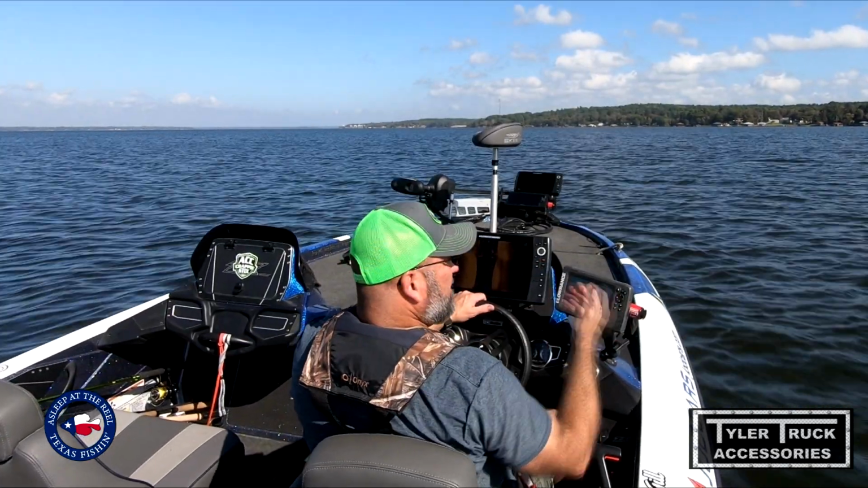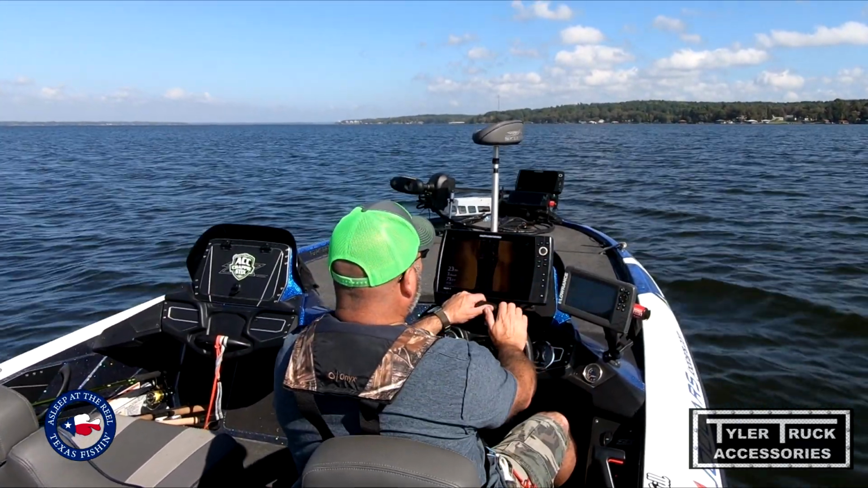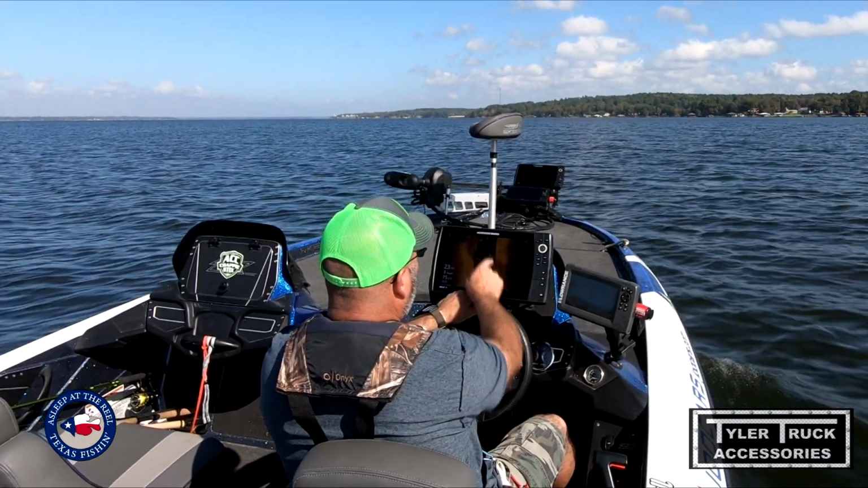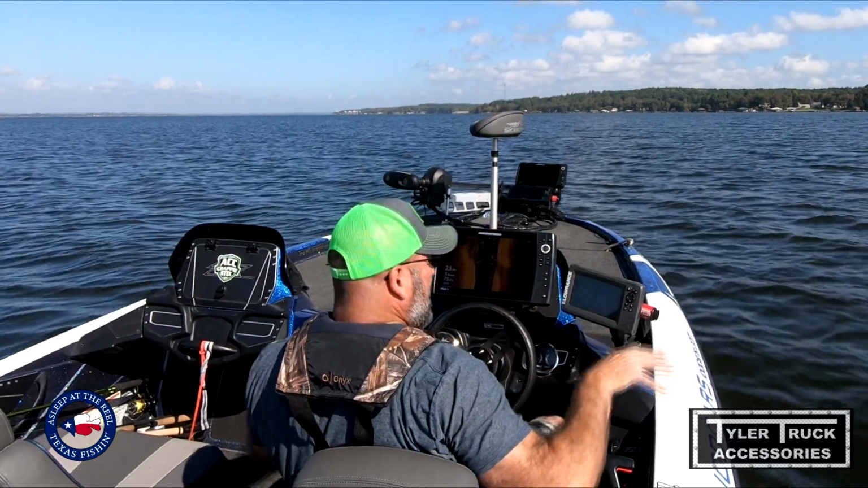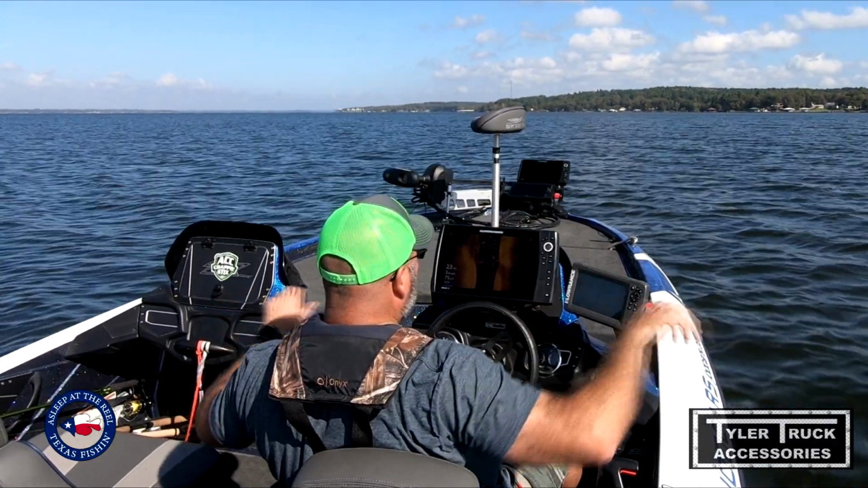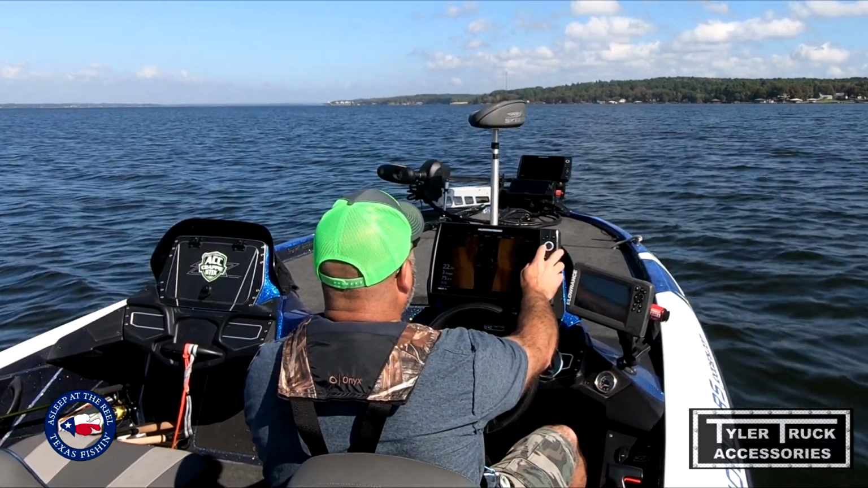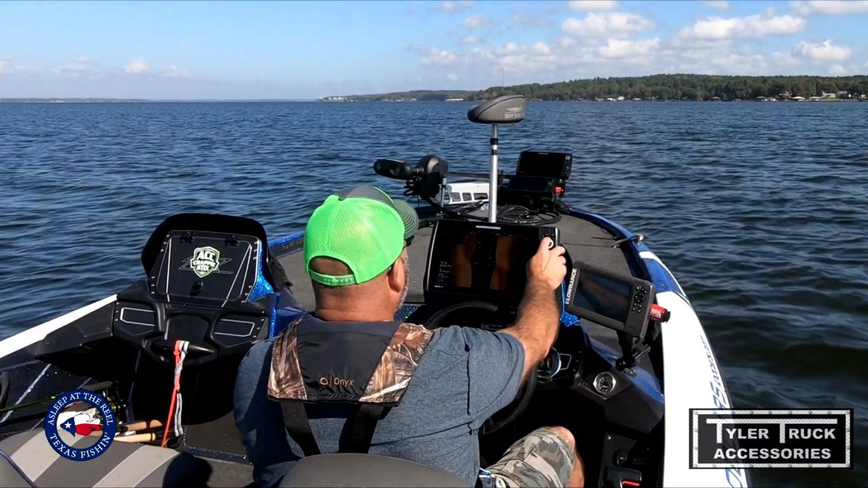So one thing, guys, if y'all have never run this before, and hopefully y'all can see it from here, but I'll try to zoom in, when you see a shadow, basically that shadow is coming off your transducer. So it's shooting out a, oh, look at that thing, wow. That's definitely one to mark.